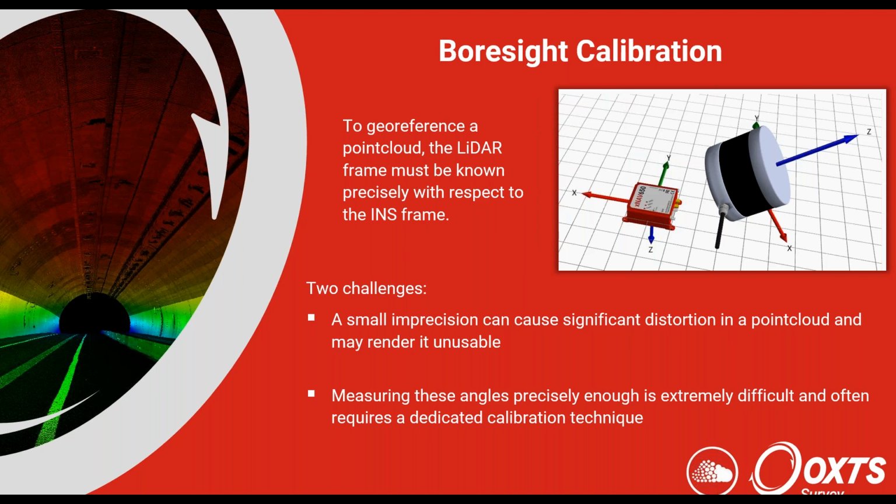This is going to carry on into the point cloud, as I'll show you. And just one point to make is that it's very difficult to do this calibration because you're talking about points of a degree. It's very, very fine errors that need to be taken into account.